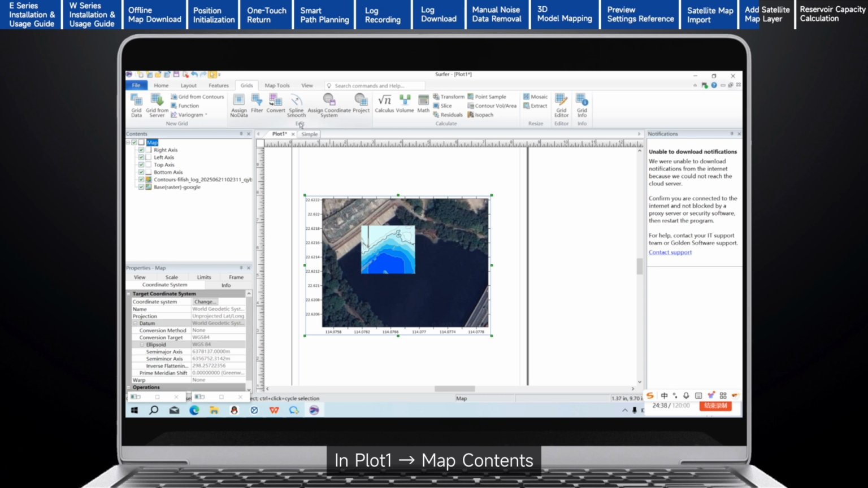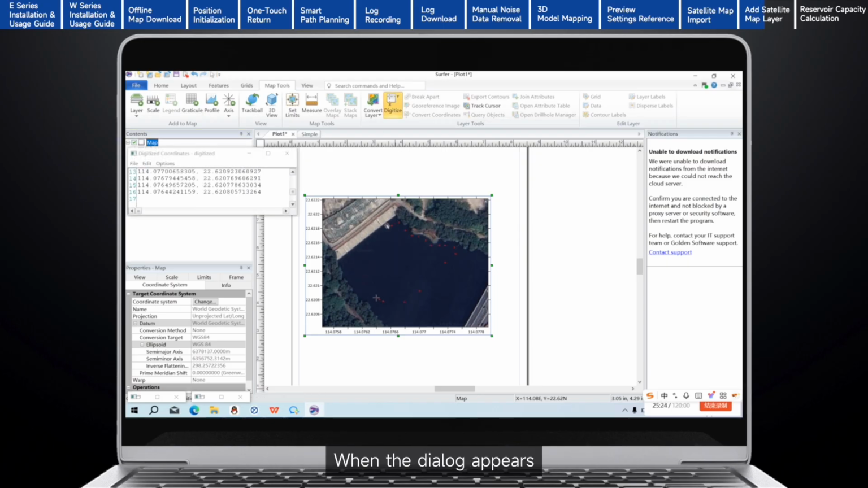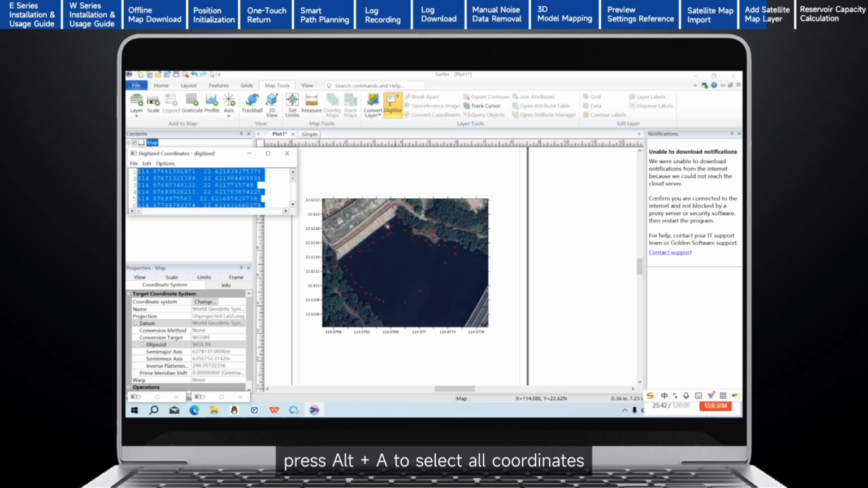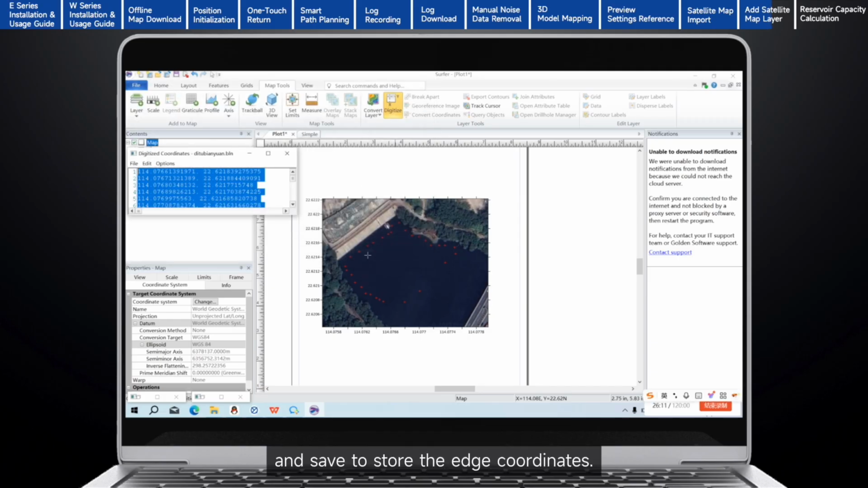In Plot 1, Map Contents, check the layers you want visible. On the top Map Tools toolbar, choose Digitize and trace the map edge. When the dialog appears, press Alt+A to select all coordinates. Then go to File, Save As. Choose .bln, rename, and save to store the edge coordinates.